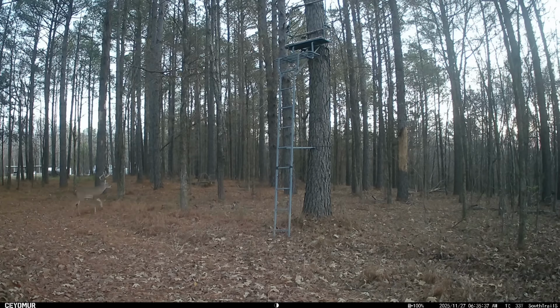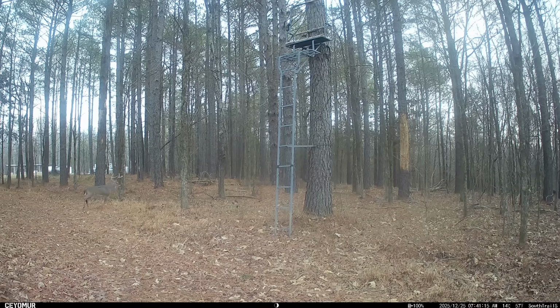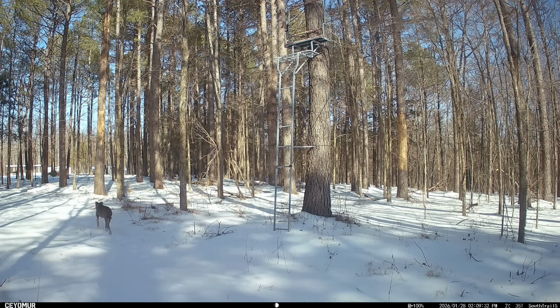Oh, man. Bow hunting, that's a good spot for bow hunting. What do you think? Tell me what you think. Bow hunting? Look at the bucks going through in the daytime. Ooh, there's that dead tree behind it, though. Ooh, that thing could fall on me.